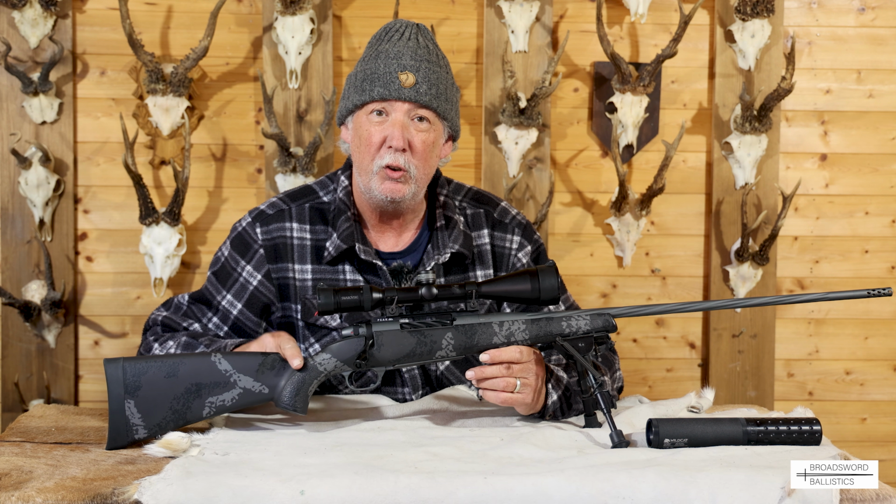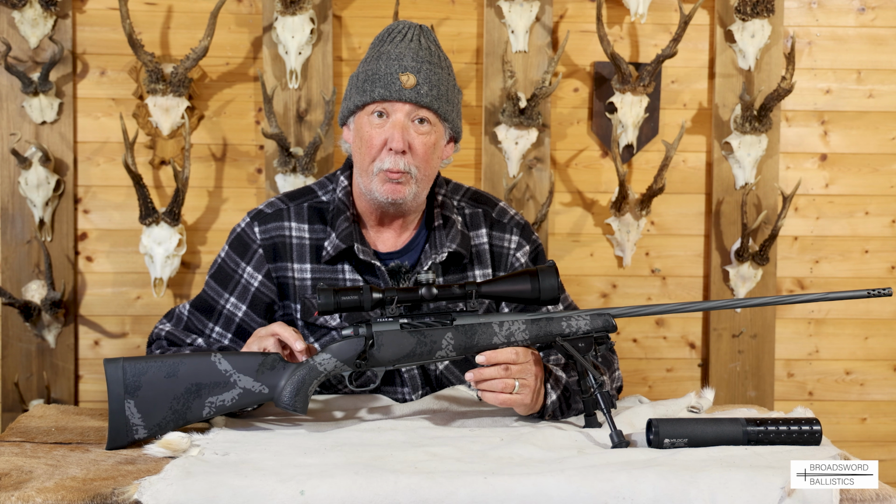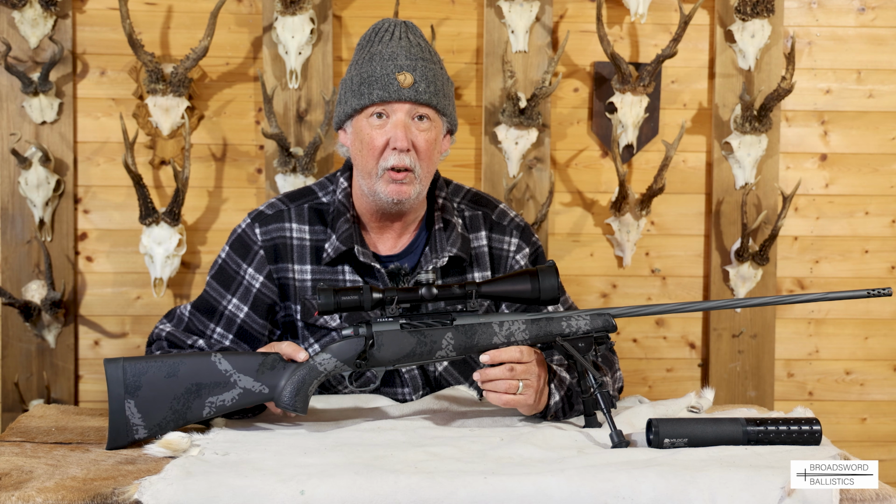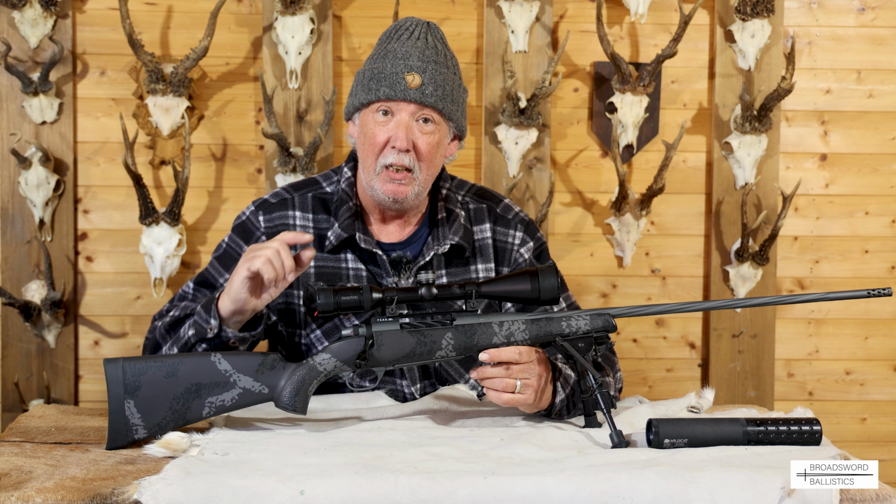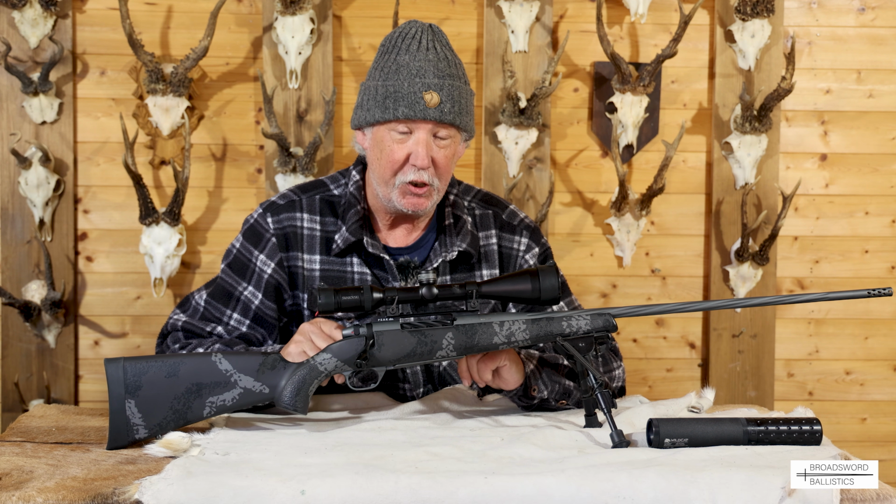So a good, solid, practical stock, and it makes this Live Wire, for the price it is at, say £1,700 here in Britain, good value. If you had a carbon fibre stock, it'd be a lot more expensive. Do you really need it? Up to you. Okay, let's look at a few of the other features on the action and the trigger and the safety.